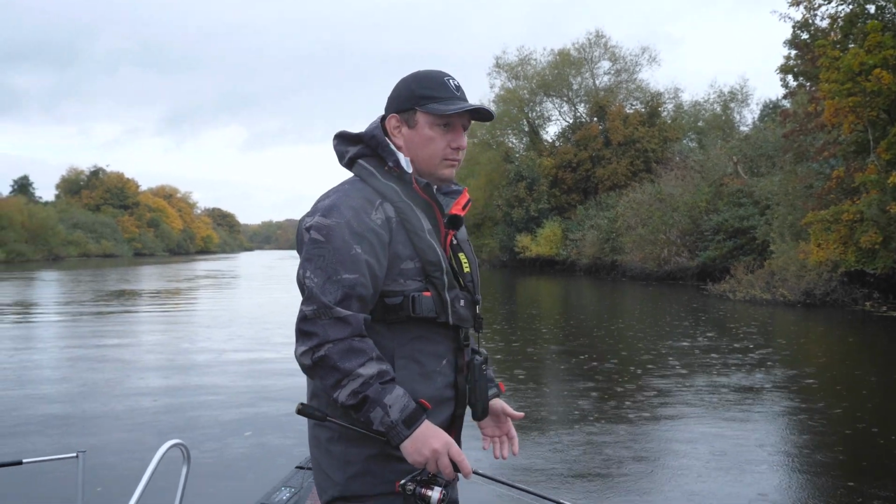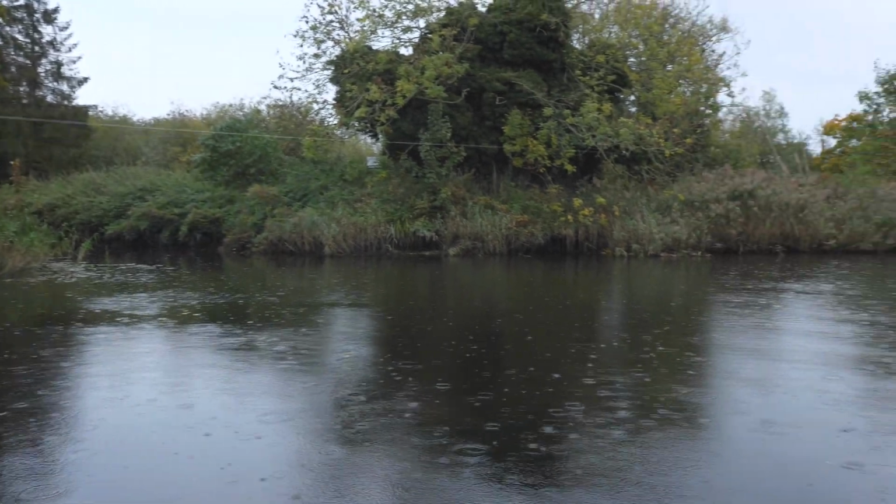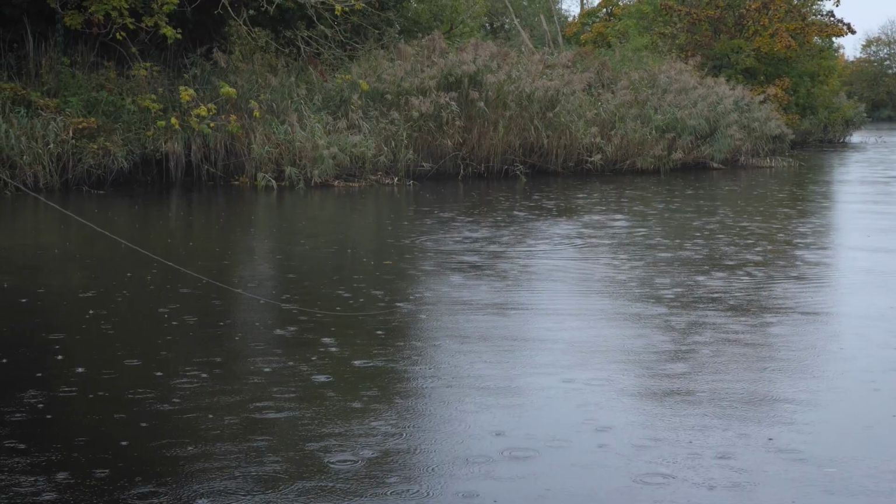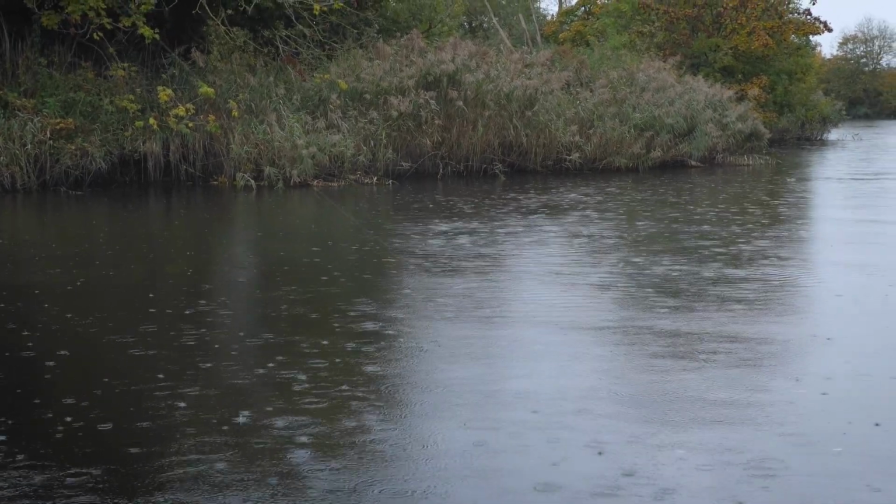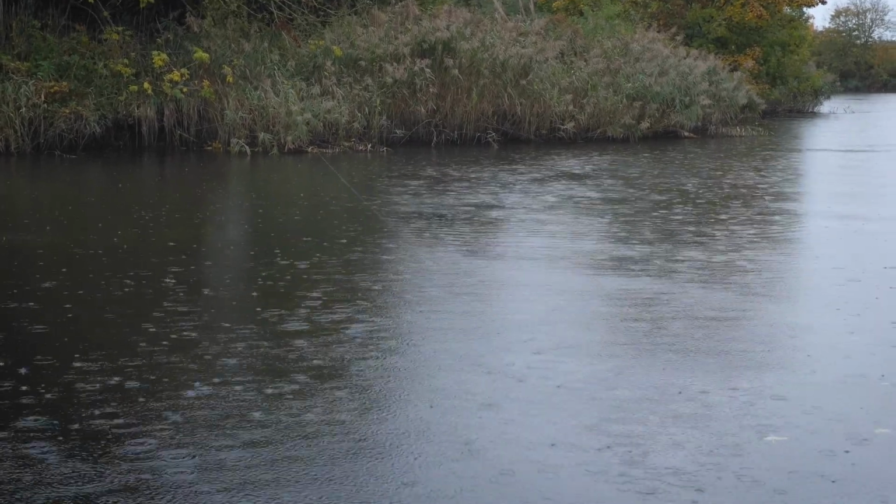So bit of casting, mate. Yeah, get casting and try and catch some more. So where have they gone to that side? Over here, you can see them all hitting. Oh yeah. Oh god, yeah. So I've just put a little bait fish imitation on now, just a little slick finesse, just to try and replicate what they're chasing. And we'll see if we get any bites.